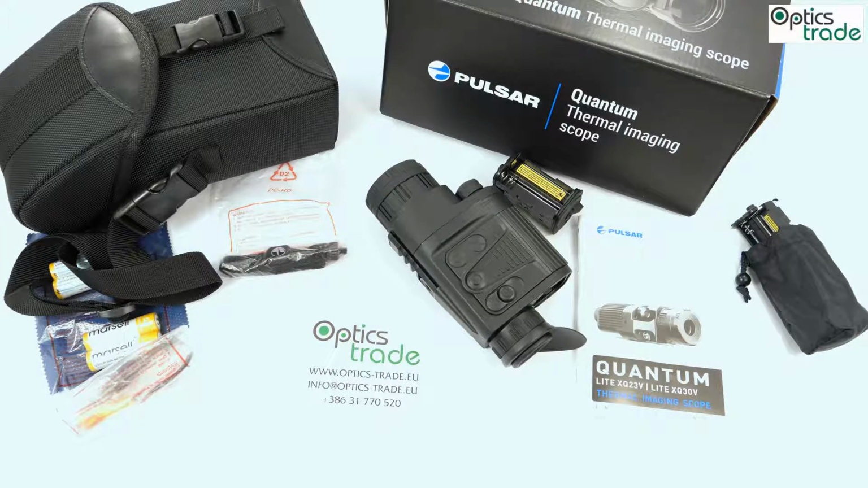And they bring really astonishing image quality, something that no other competitor does at the moment in this price range. The range of detection of this device is 800 meters, so it's a serious device. You can see a fox at 500 meters clearly. Something that was unimaginable just a couple of years ago in this price class.